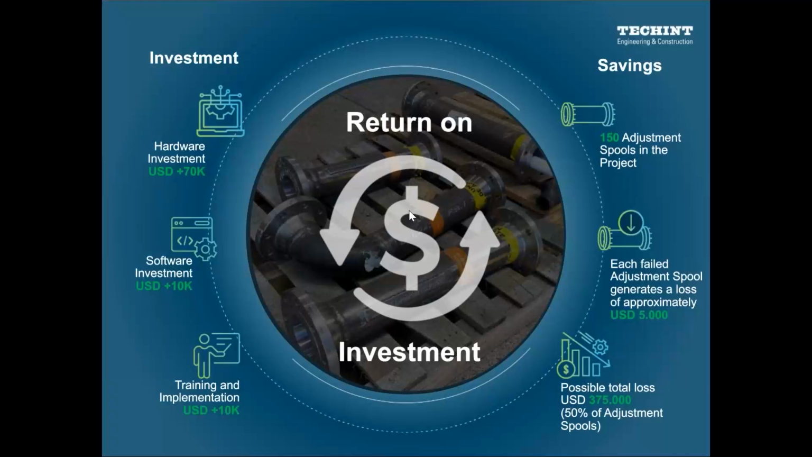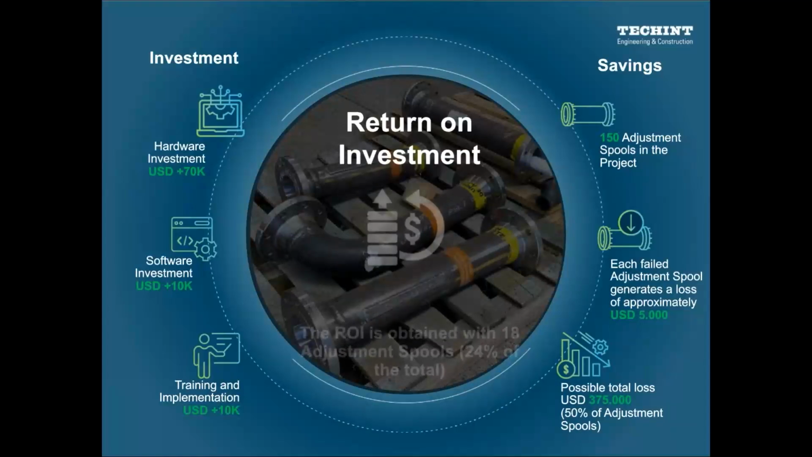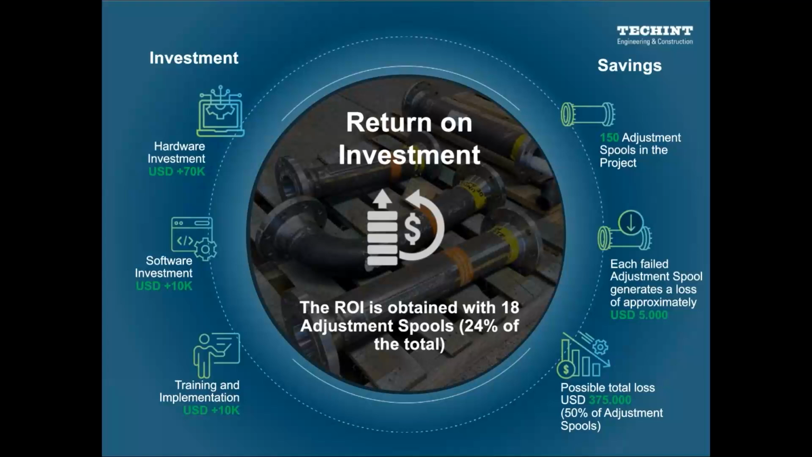So if we calculate the return of investment for us in this case, please, next step, we can obtain that this return of investment is about 24% of the total of all those 150 adjustment spools in the project. So it represents, of course, 18 adjustment spools to recover all the investment that we spent the first time, and then obtain the benefits that we need.